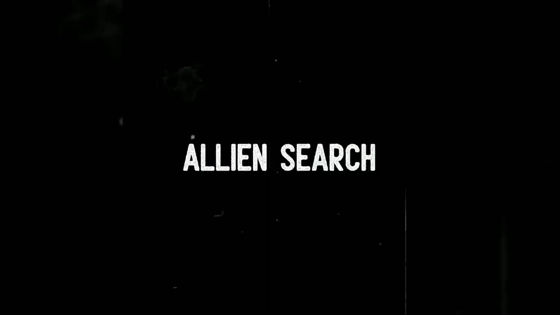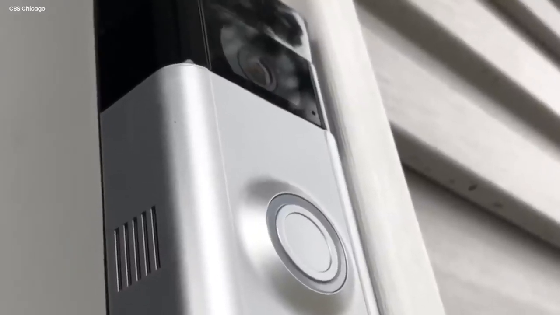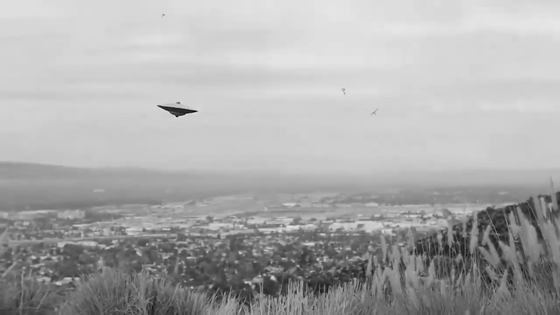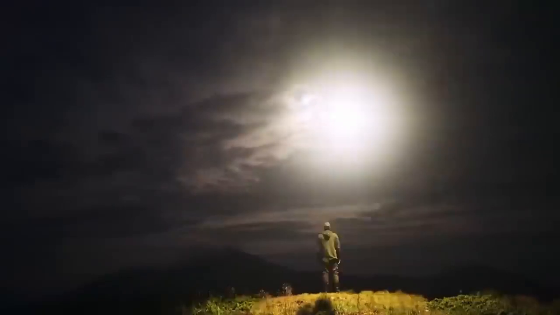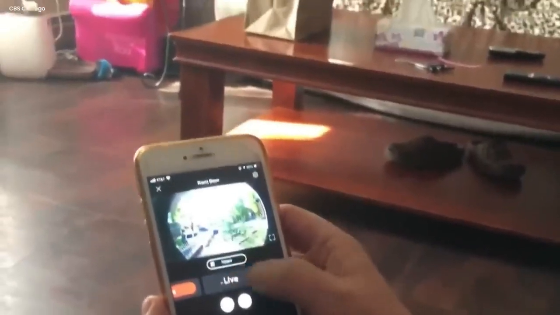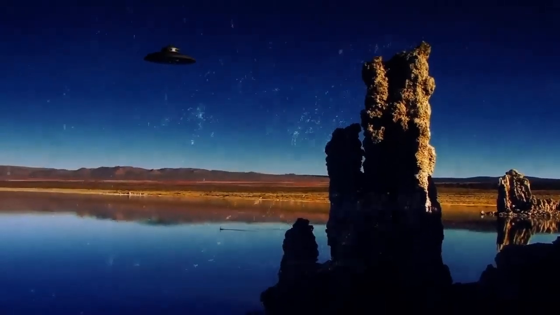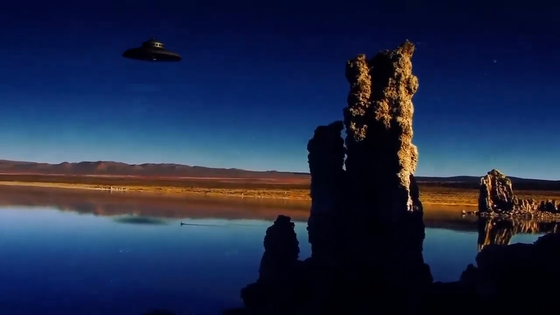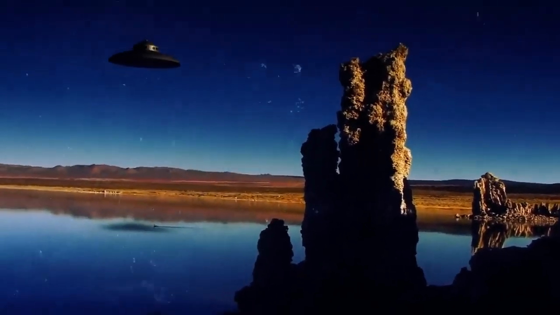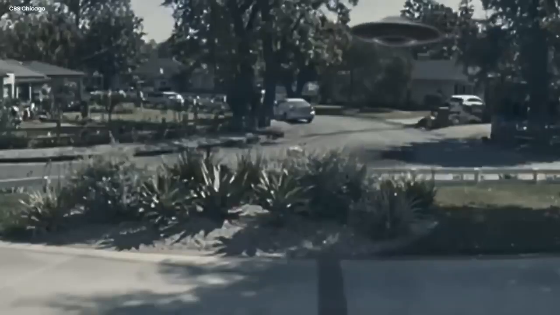Alien search. A ring camera on everyone's doorstep, ready to catch any extraterrestrial action. Even though there's no solid proof of UFOs or UAPs, or unidentified aerial phenomena, folks are still donning their alien investigator hats. It's like a cosmic game of hide and seek. People are so into the whole aliens thing that they're throwing around a cool $1 million for anyone who can catch those intergalactic visitors on camera. It's the ultimate scavenger hunt.